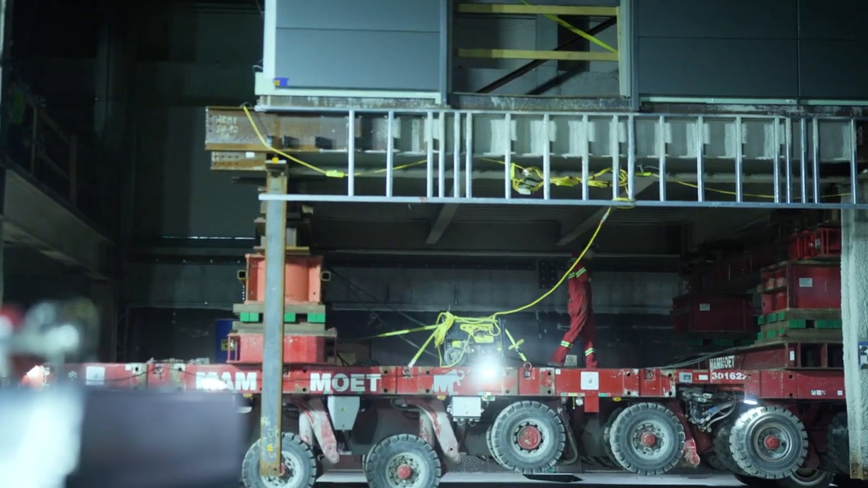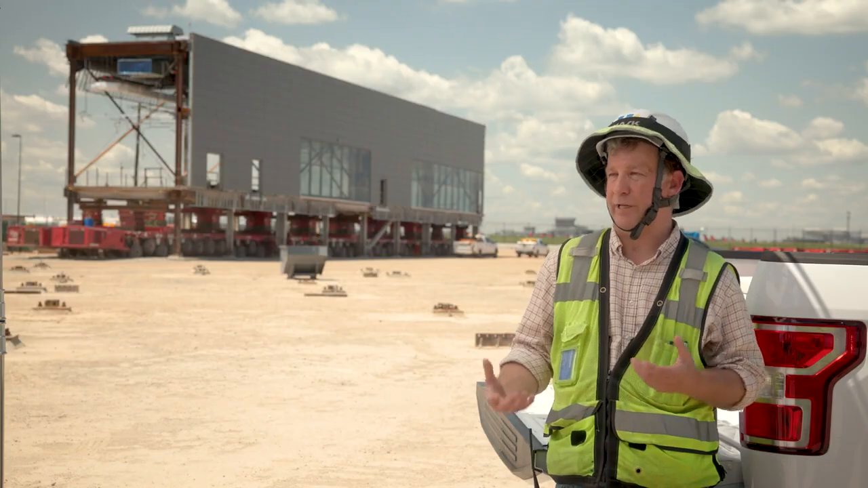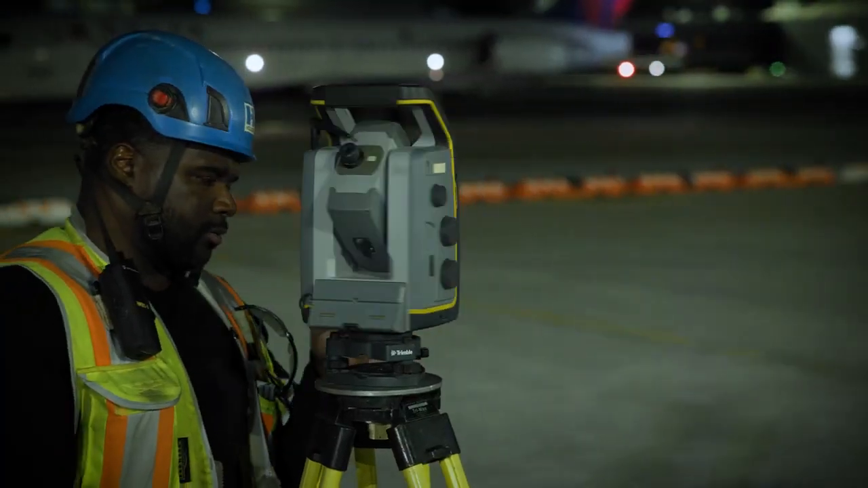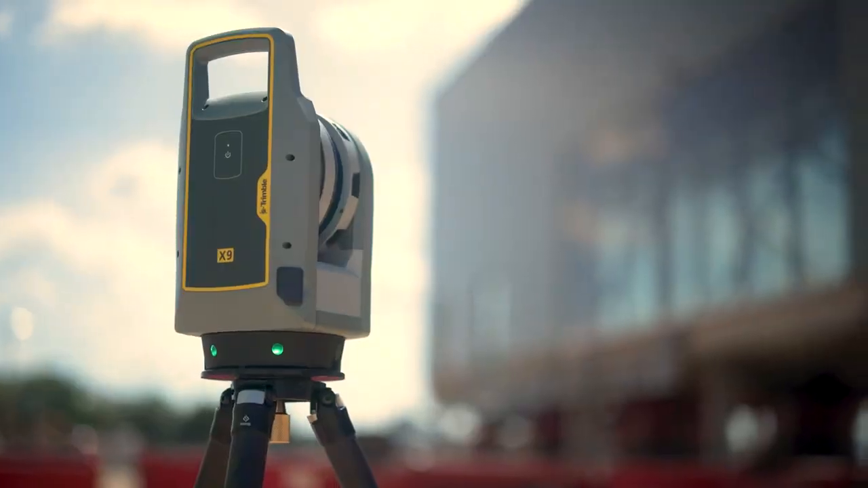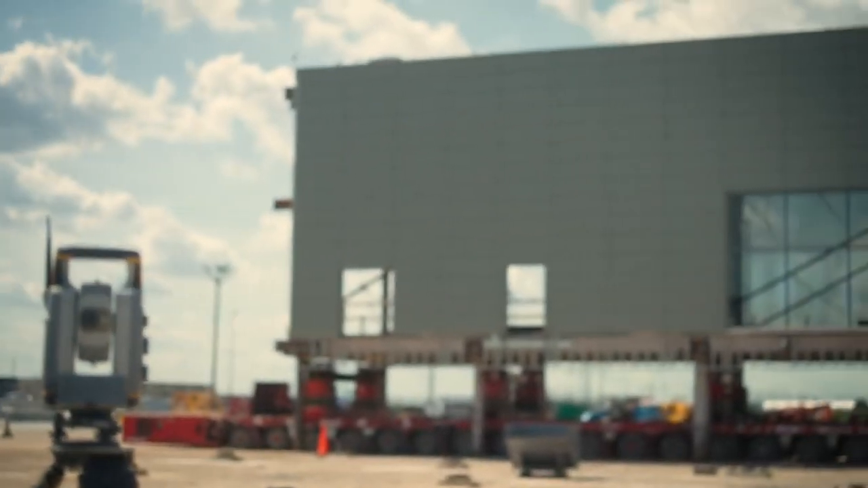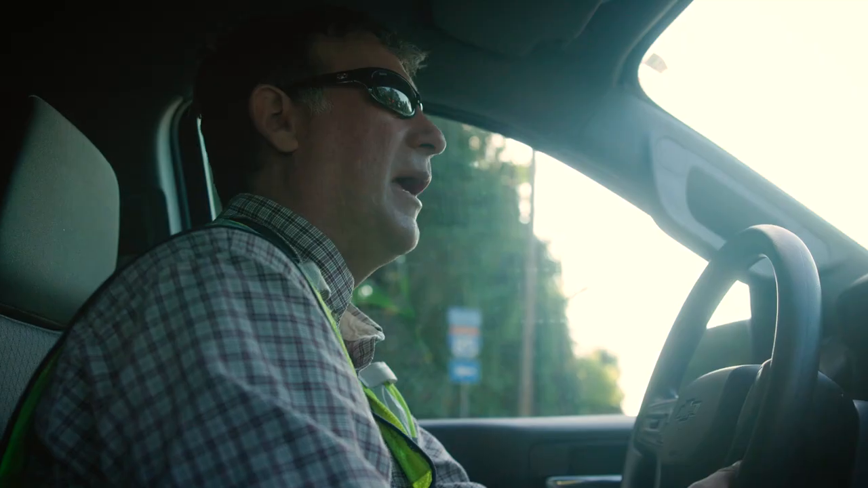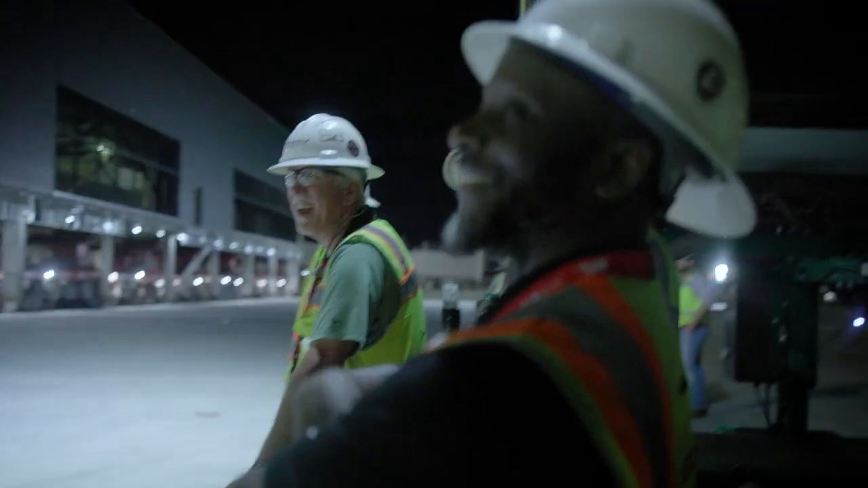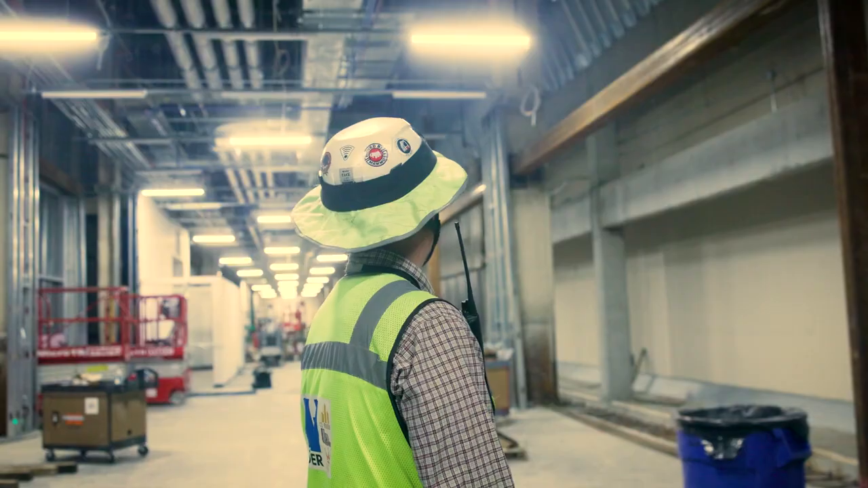This project has been a growing experience for me. Having the ability to apply new technologies, so not just a total station, using a scanner is the challenge that I get up for every day. If you plan your work and work your plan, you really have a hard time not succeeding. That's just how we are and who we are. Everybody did their part to make us successful. The proof's right there.